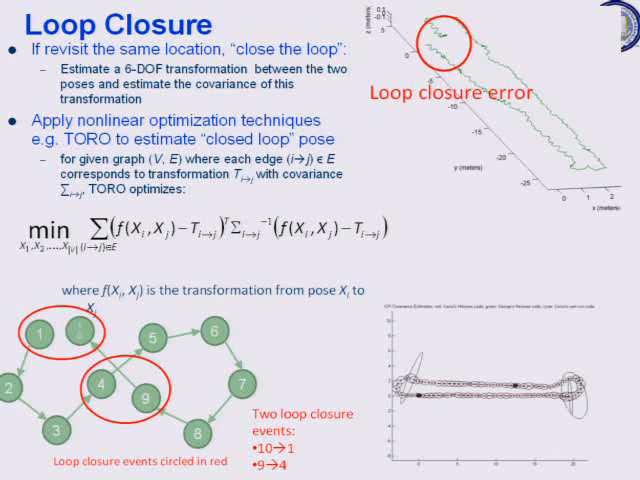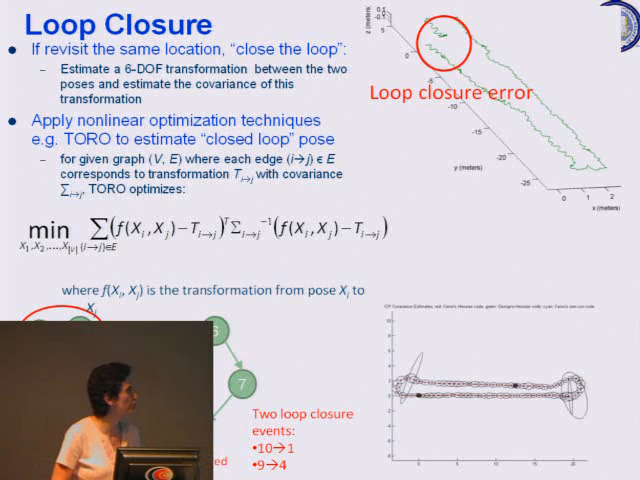So by minimizing this optimization problem, you're essentially distributing the uncertainty that you have between any two nodes in an optimal way. Think of it as masses and springs. You let these positions wiggle in the optimal way so that you can enforce the fact that the path you traversed was actually a loop, a closed loop of some kind.